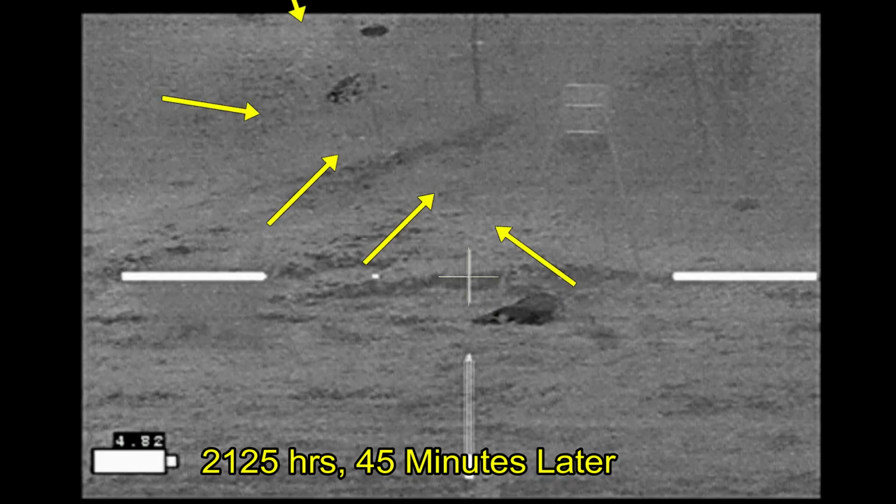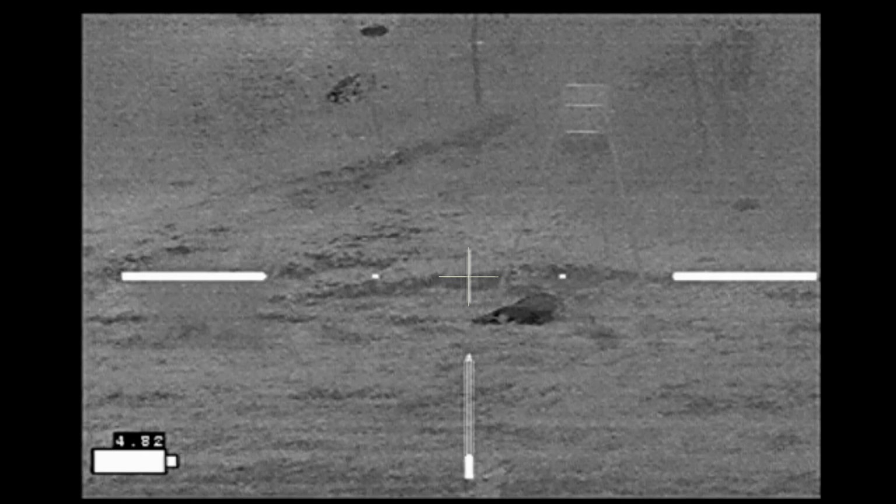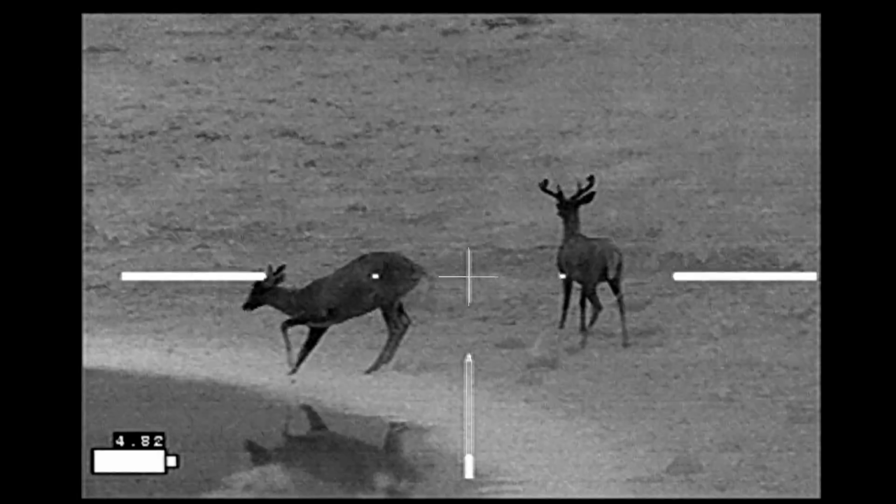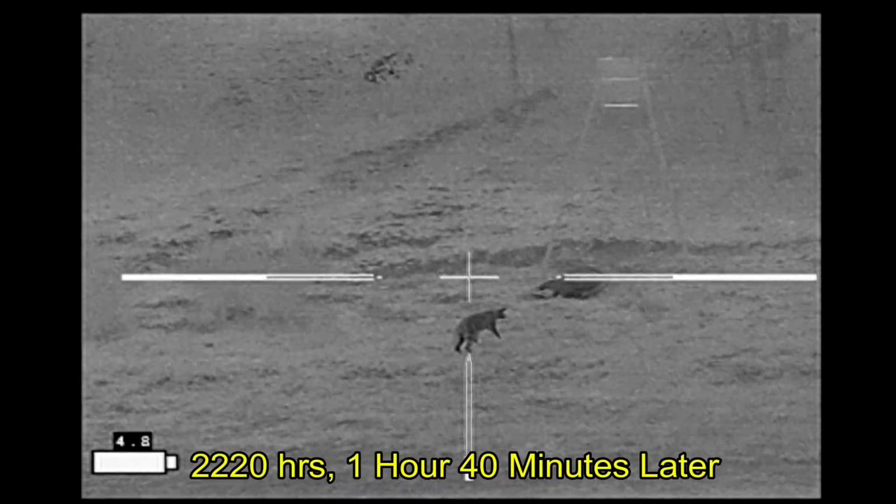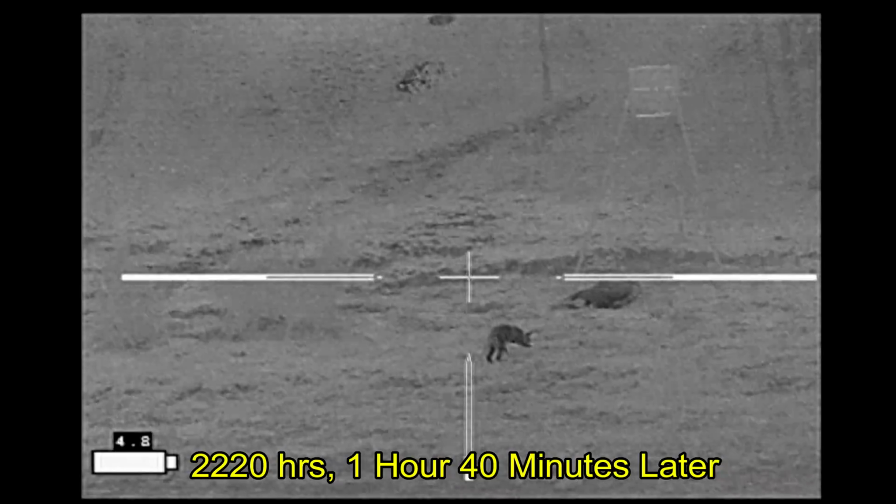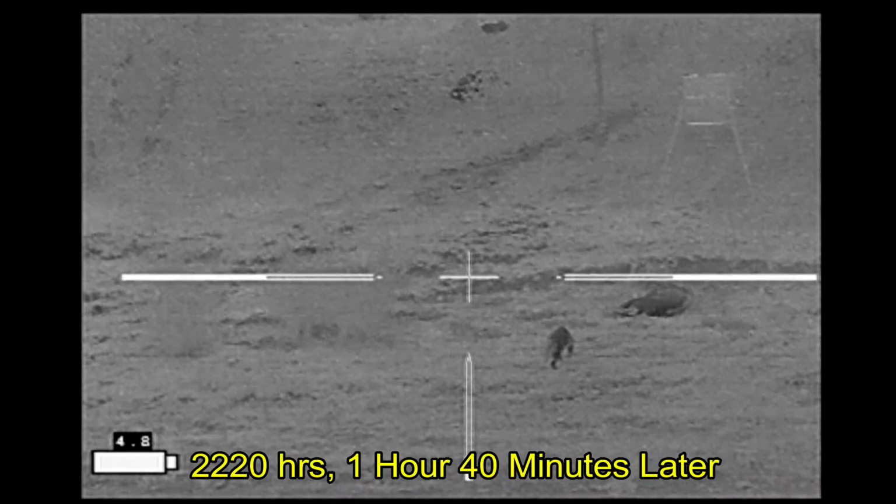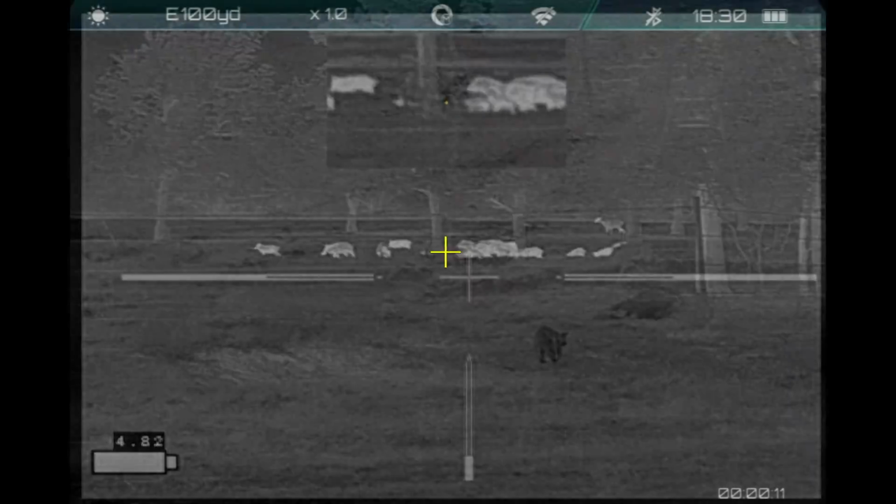Here we are 45 minutes later, and you can still kind of make out the trail if you look very closely for it. That's impressive. At an hour and 40 minutes later, the trail is virtually gone, indistinguishable from background noise, and that's usually what we find when trying to track blood with thermal.